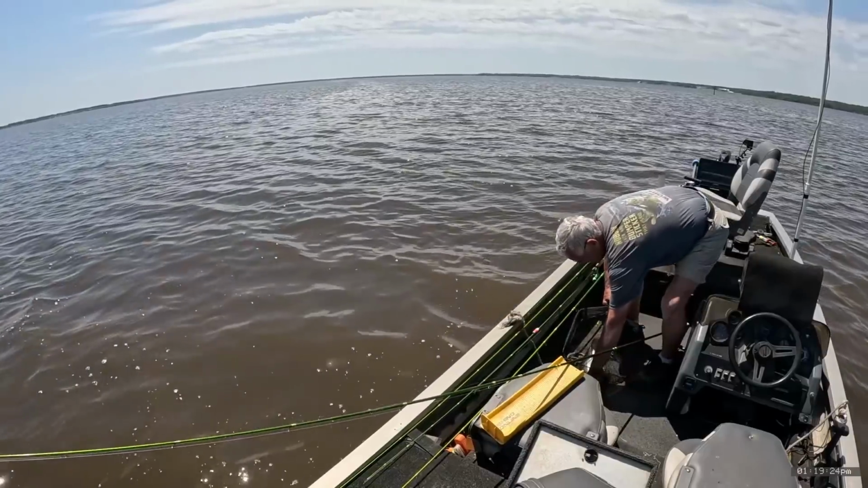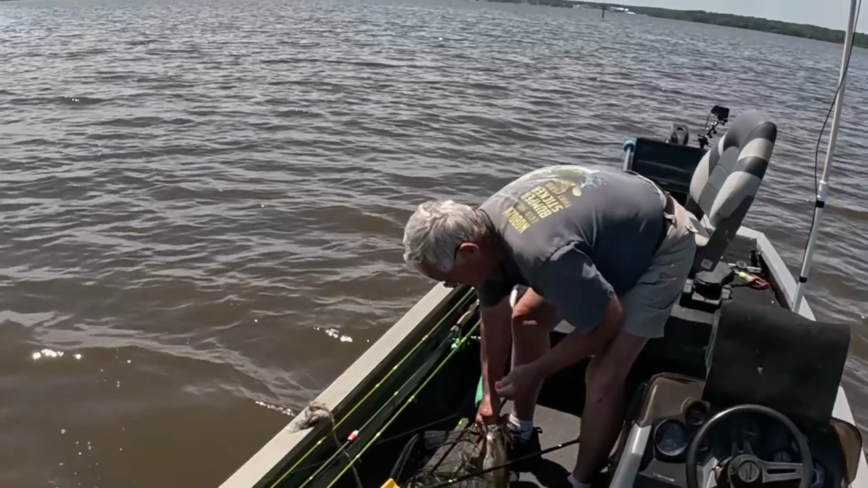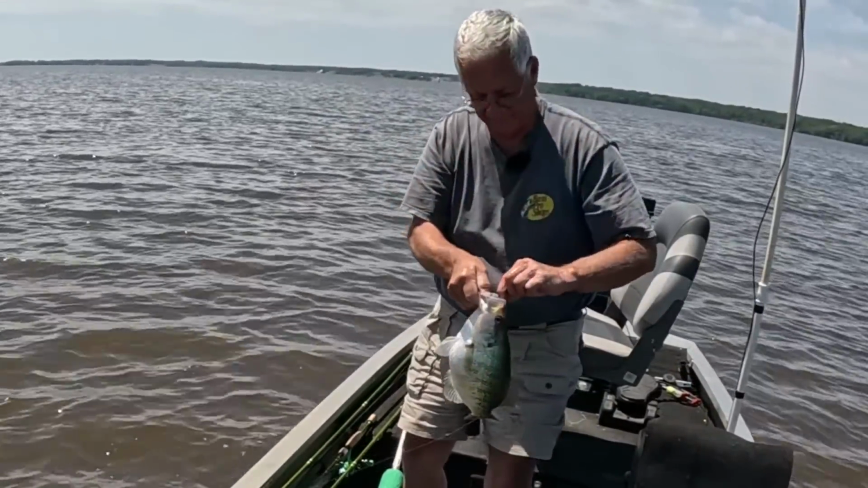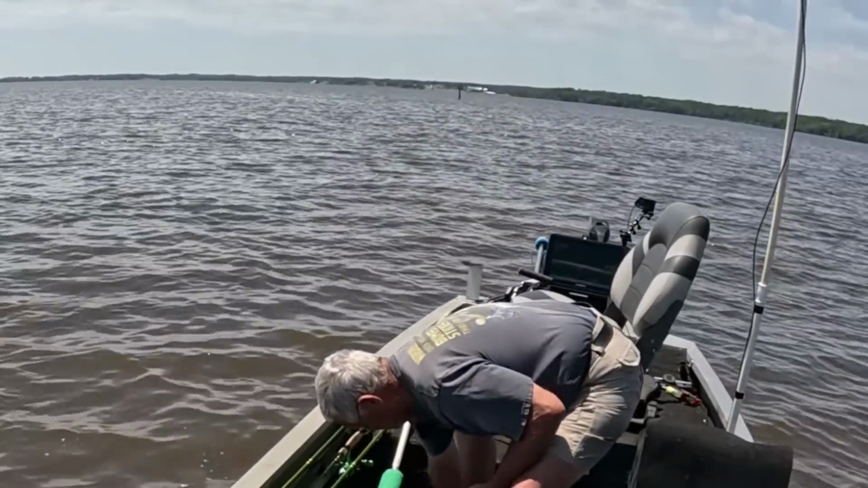Look at that thing. That's like a whale. We're gonna have to weigh this dude here. Man, look at that thing. And she ain't spawned yet. We probably got to put this fish back. It definitely ain't spawned yet.